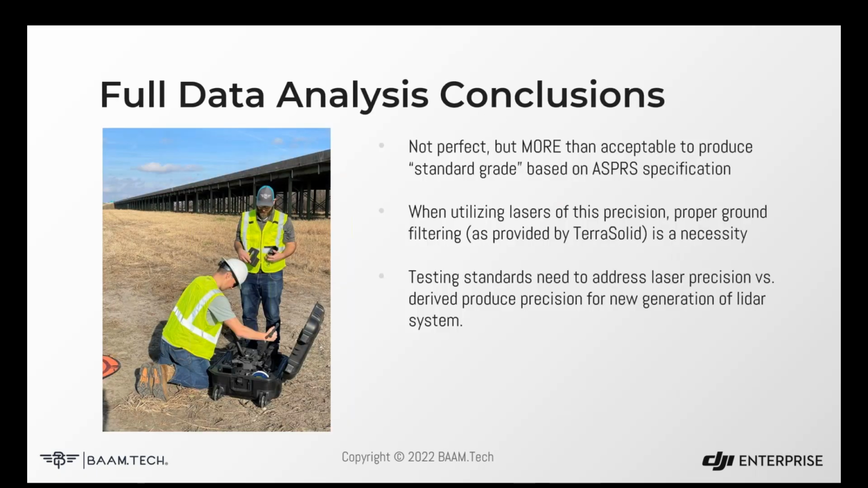So the conclusion of this is that the L1 system is not perfect, but when it comes to the ability to meet and produce mapping products based on the ASPRS specification, we have found, and we've worked with our customers quite a bit on this, that you can be very successful with this. You can absolutely meet those accuracy requirements. I think there's a lot of disingenuous, overblown misinformation about the quality of these systems. Is it capable of doing everything? Absolutely not.